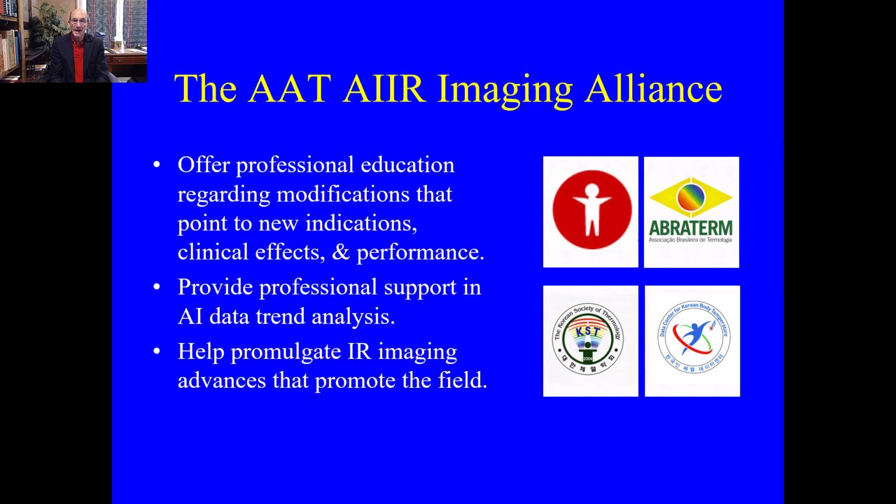The AAT AIIR Imaging Alliance, which is the Artificial Intelligence Infrared Imaging Alliance, is a group of internationally peer-reviewed professional organizations that will look at protocols, ways studies are taken, and then correlate that data with machine learning or artificial intelligence or deep learning so as to be able to say, this is what we call a thermal signature. When you see this particular set of thermographic findings, it actually has more clinical relevance. We provide professional support in AI data trend analysis, and we're going to help promulgate infrared imaging advances that promote the field.